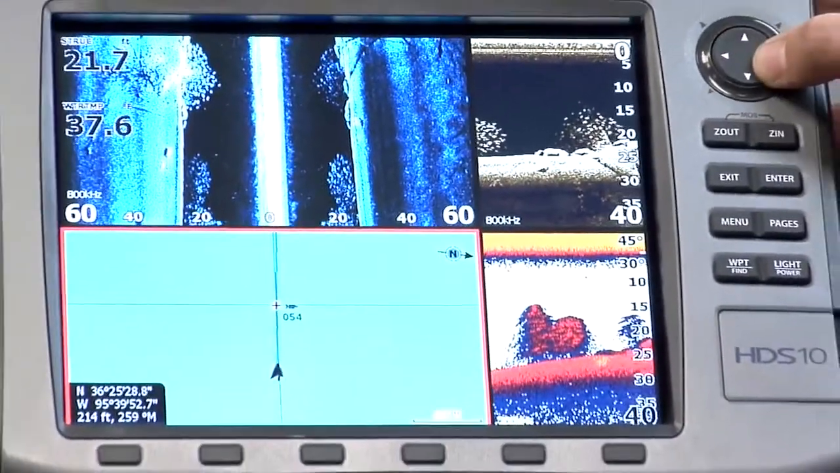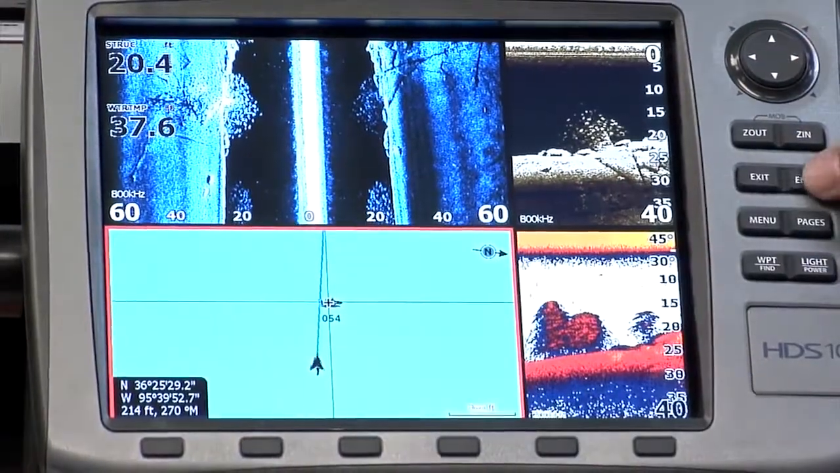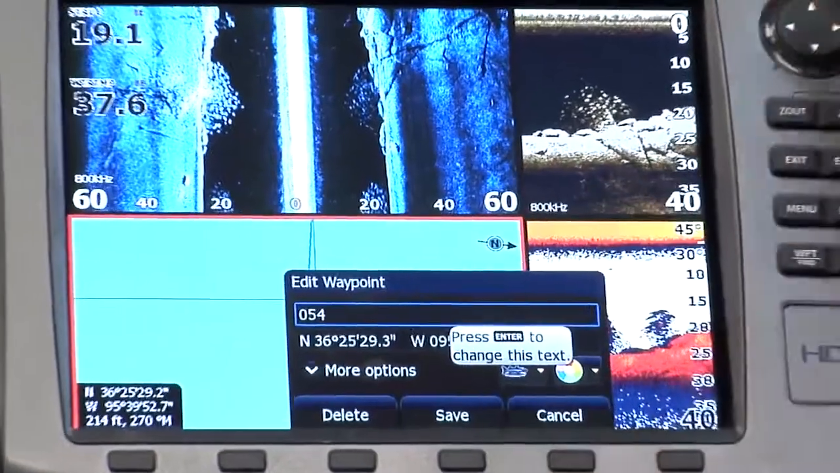Yeah, you can do a lot with a waypoint. We'll show you. We have number 54 here. Just move the cursor up to it. If we want to change an individual one, just give it a second. It'll highlight. You can see it's gotten bigger. Press enter. And now we brought up the waypoint menu.